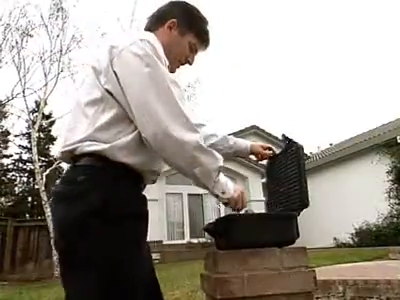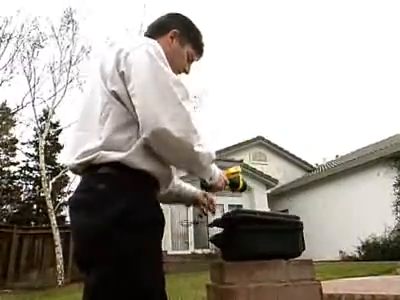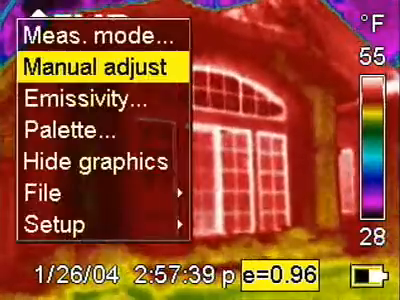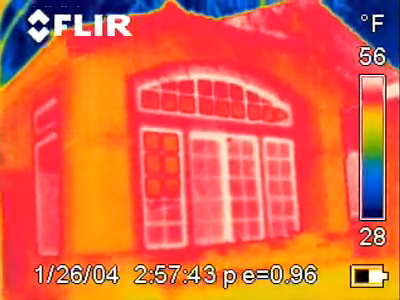Not only is the camera a great tool to lessen your liability, but you can also make money with it. When I have an infrared camera out on a loss and there's an adjuster present or a homeowner or a building owner, and I'm able to show them what the infrared camera sees, they're just blown away. Immediately we are perceived as the experts in the field, and the job is ours.